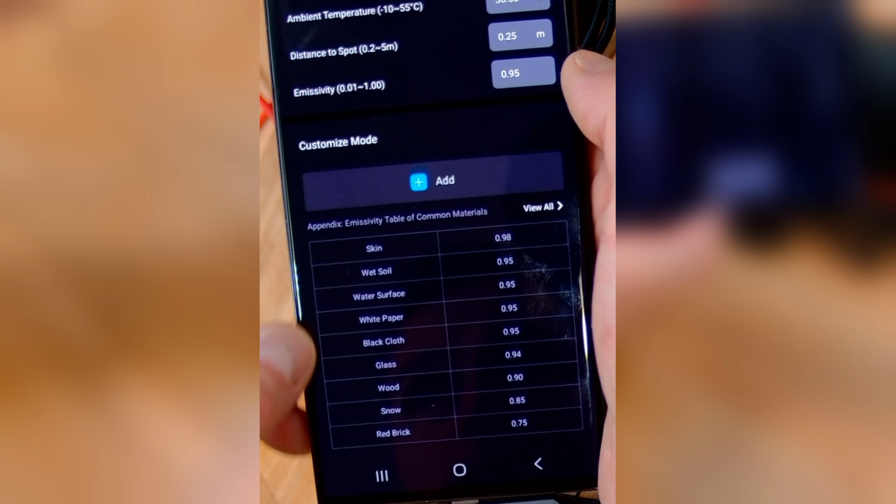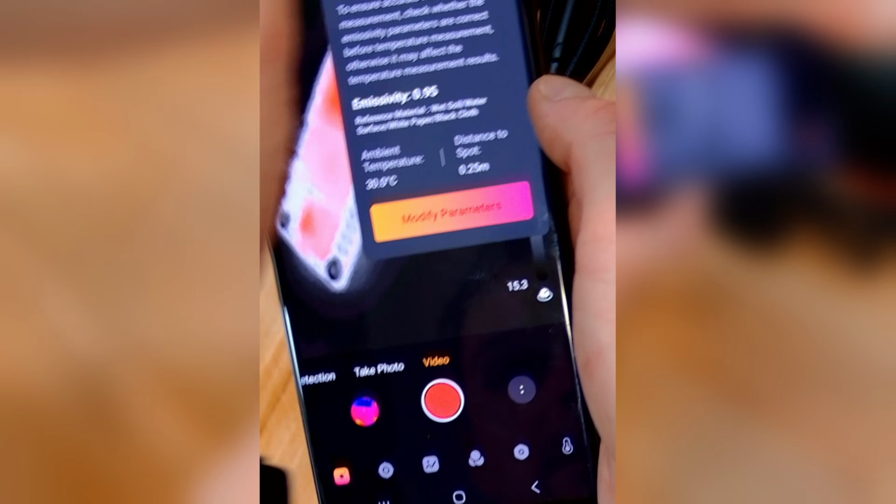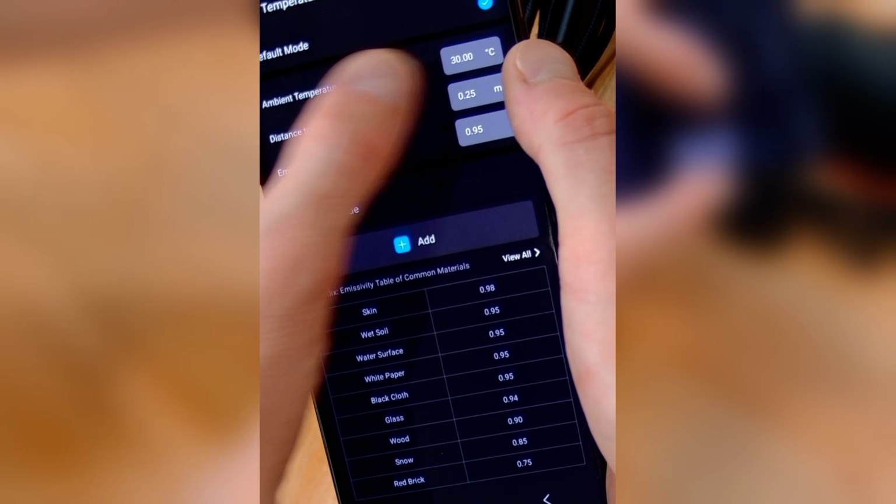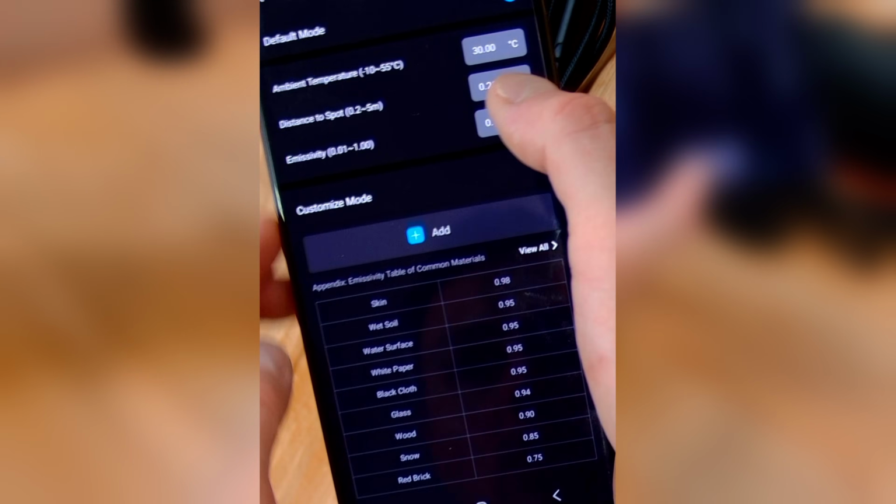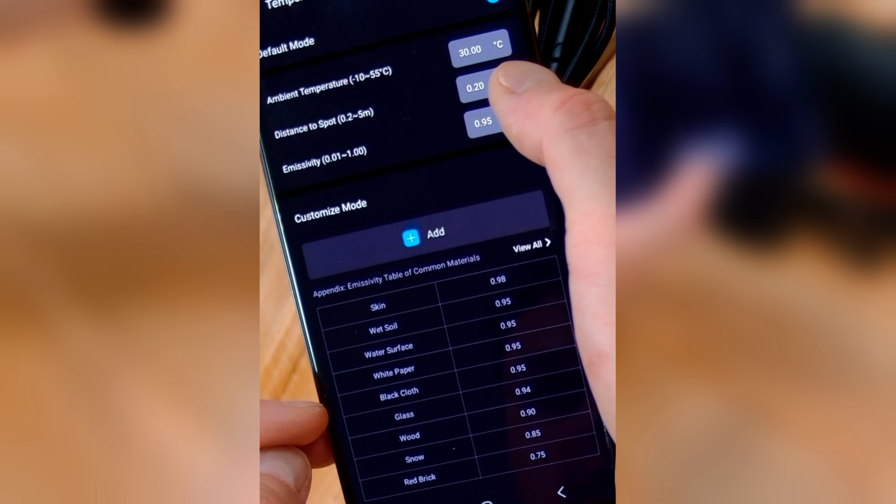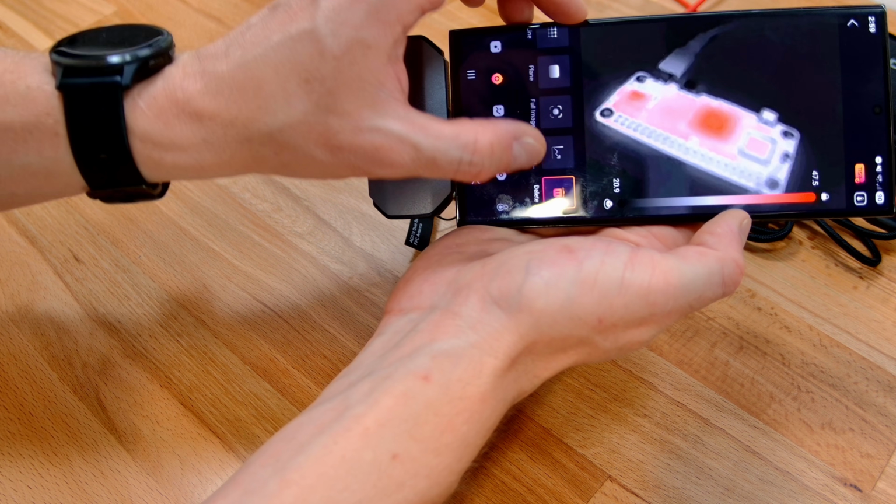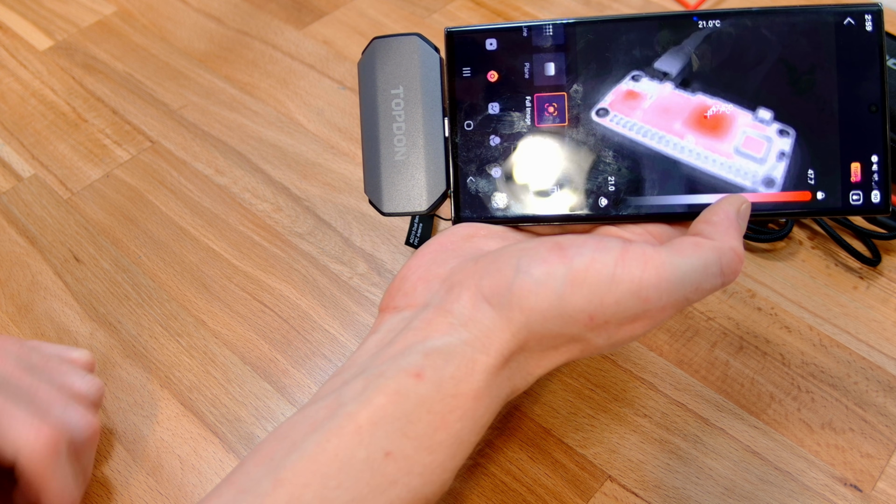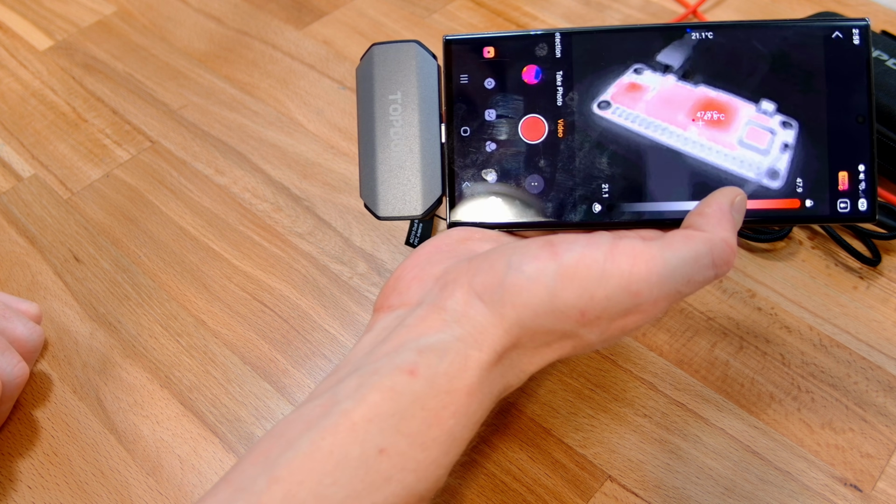So, yeah, there you can see that emissivity of different materials if we want to set it. So if we were to set this now to ambient temperature 30, that's fine. It says 0.2 meters, so this can only do 20 centimeters at the closest, and the material is going to be about 0.95, that paper, so that is correct. So we're getting some pretty accurate readings there. If we turn the full image spots back on, it's saying it's about 47 degrees, so I'm pretty happy with that. What do you think? What would you use this for?